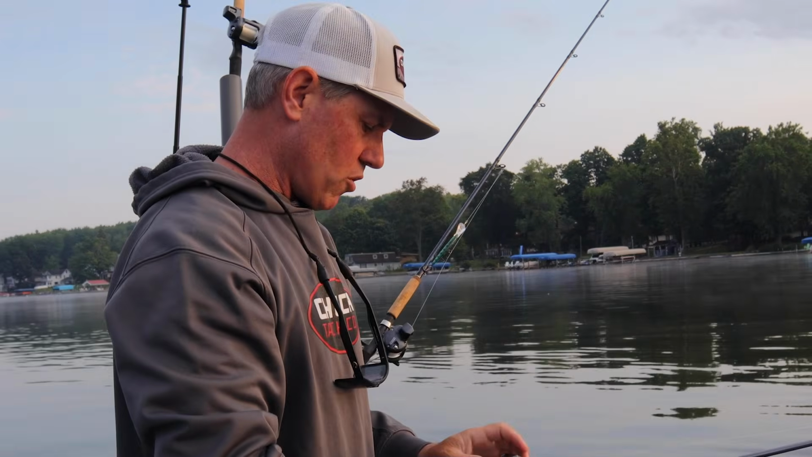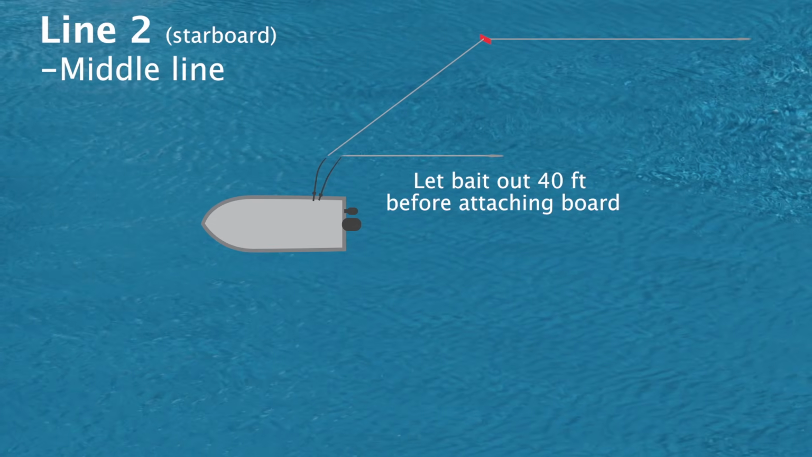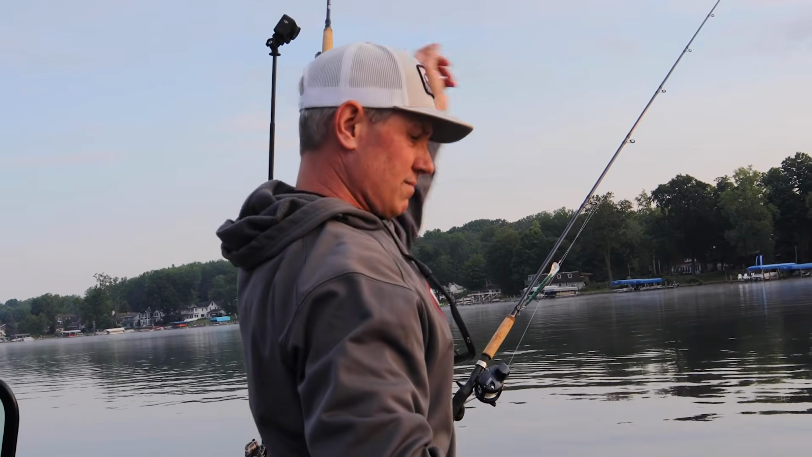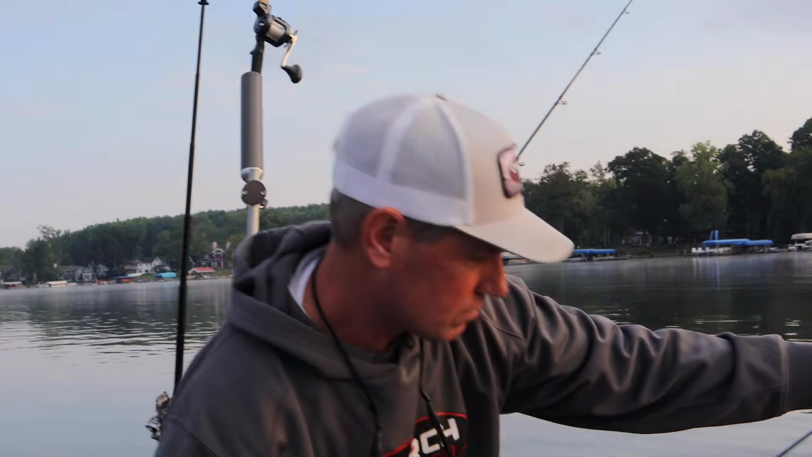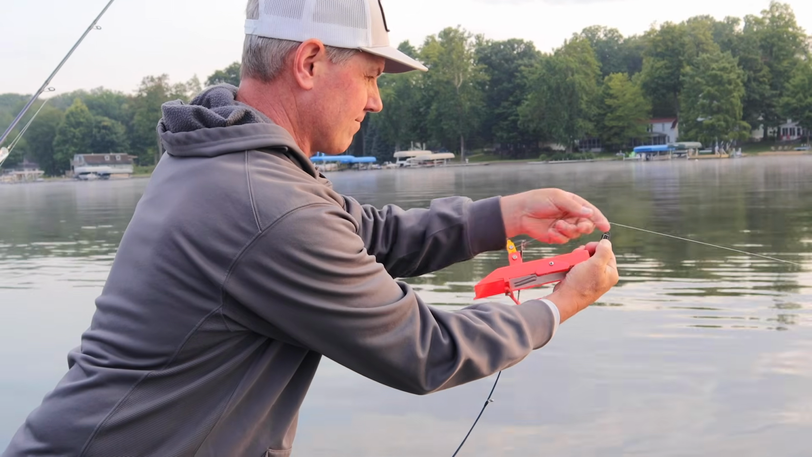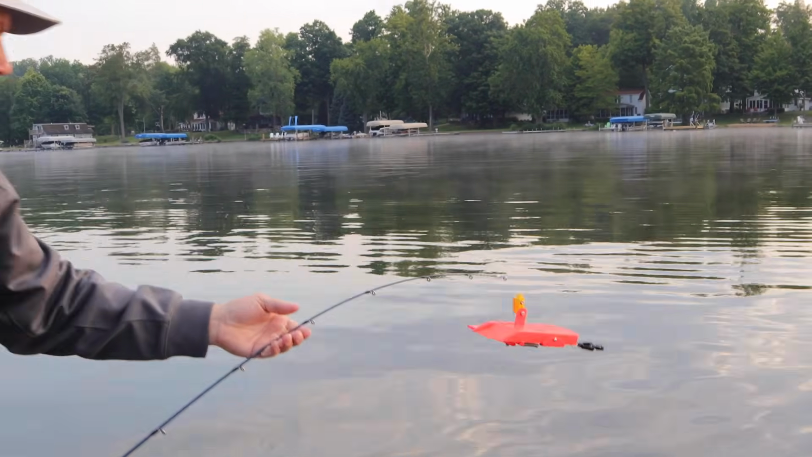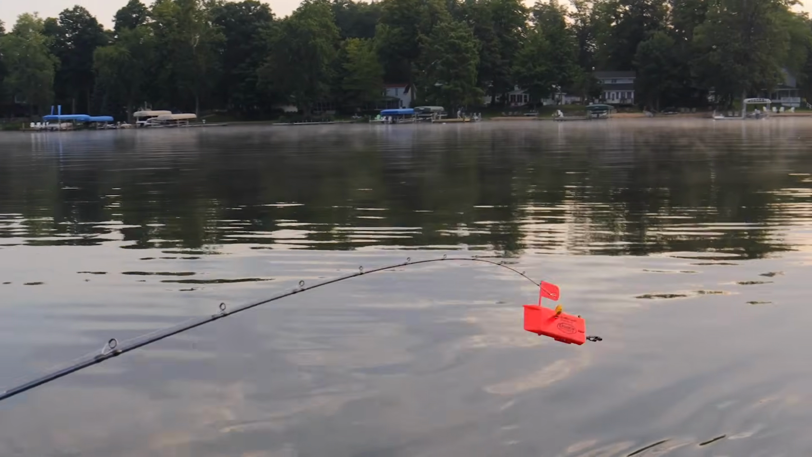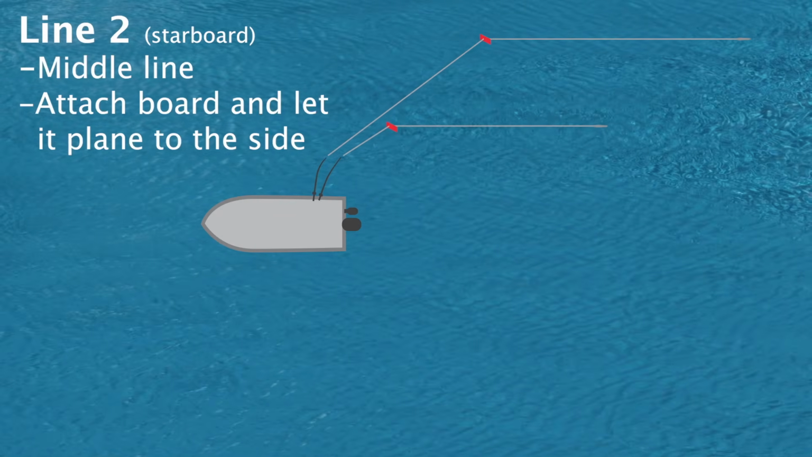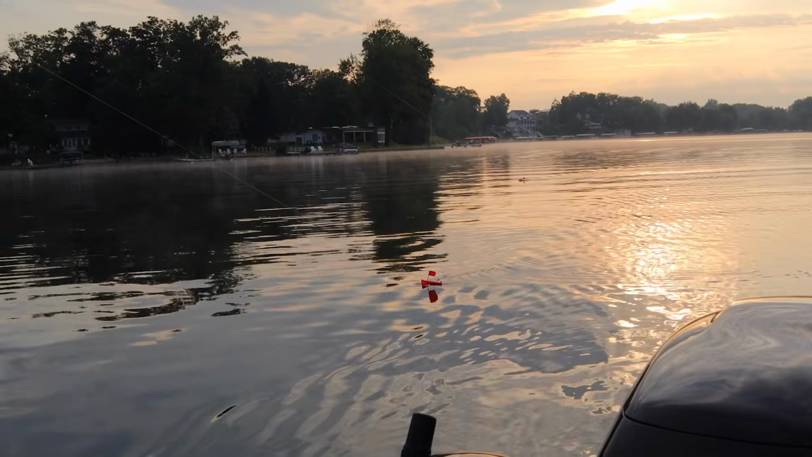Okay, so our number 2 board will be a 40-foot lead. Finally, for our inside board, we'll have a 30-foot lead.